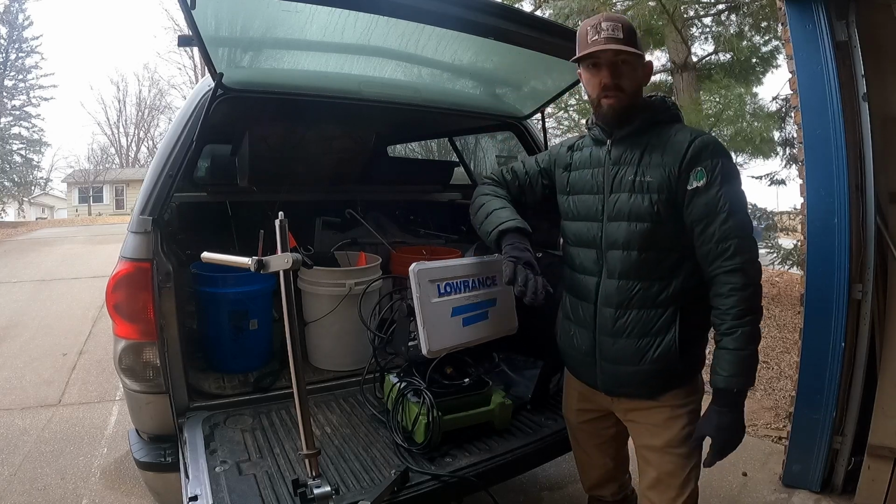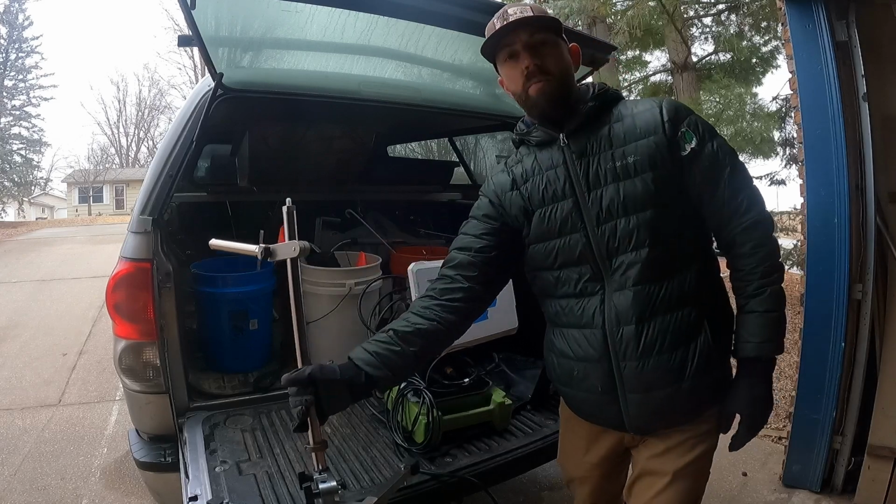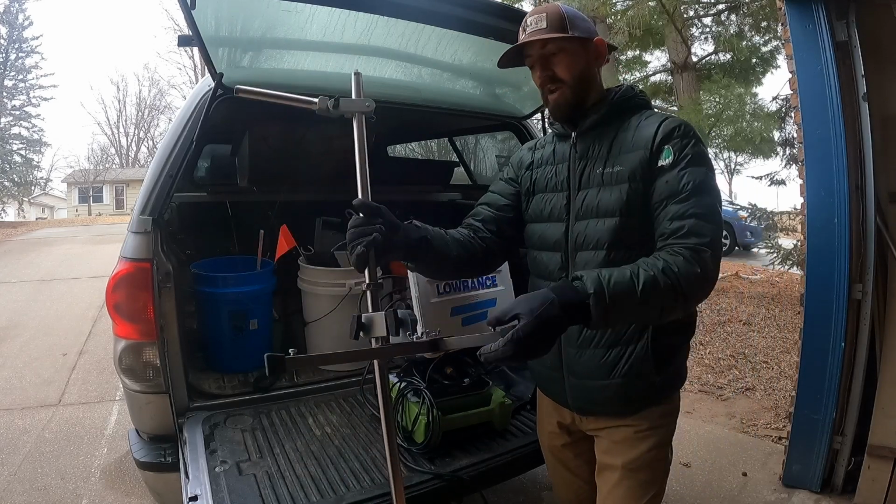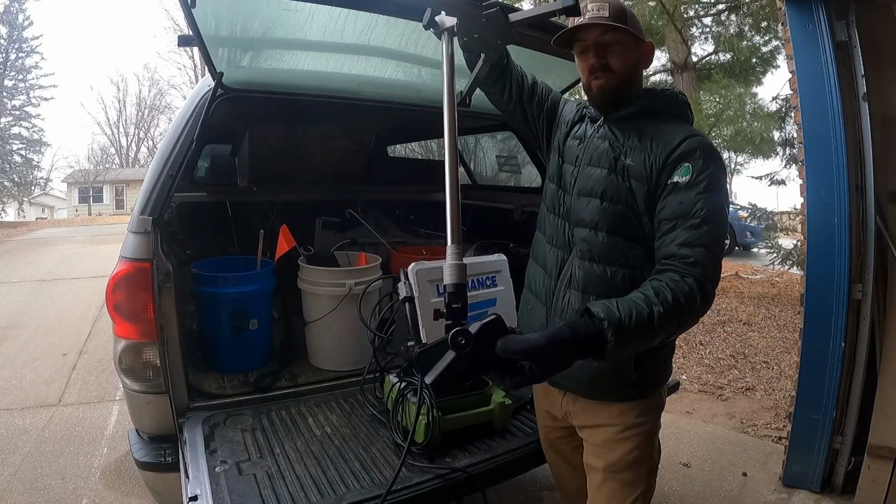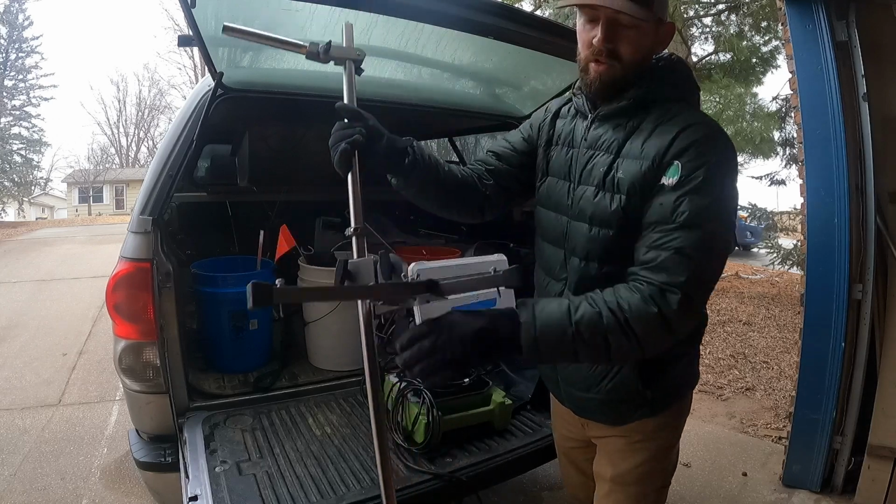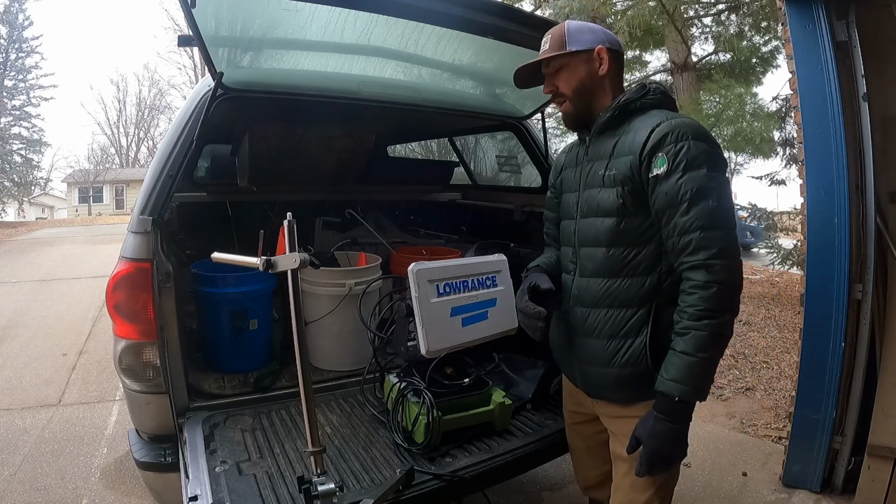And then, of course, the head unit itself for my screens. And then a pull, which I have extended super far right now for running the transducer. The ice is getting pretty thick, so it has to go down a long ways right now.